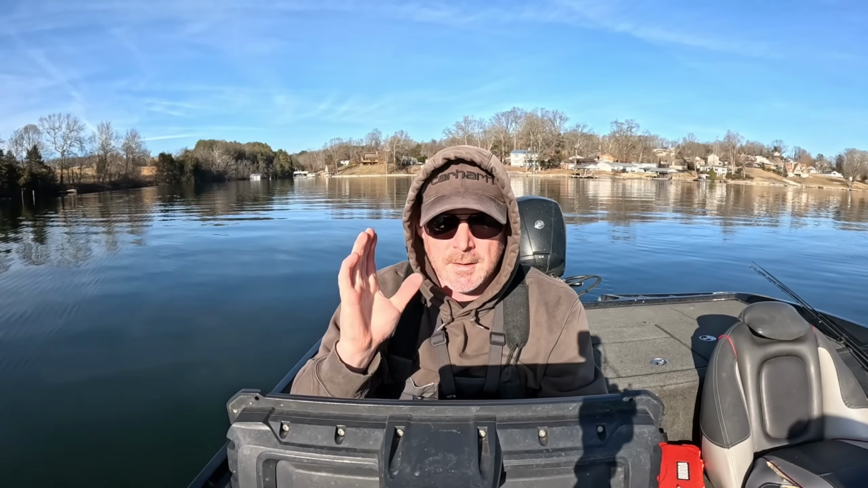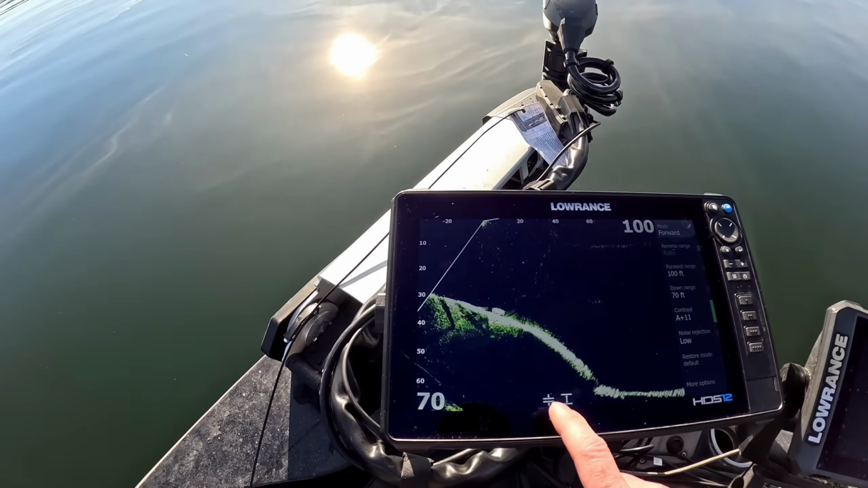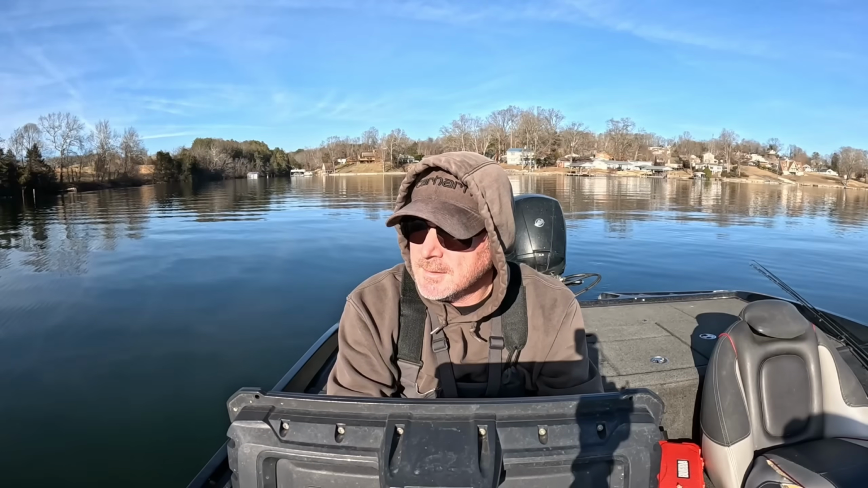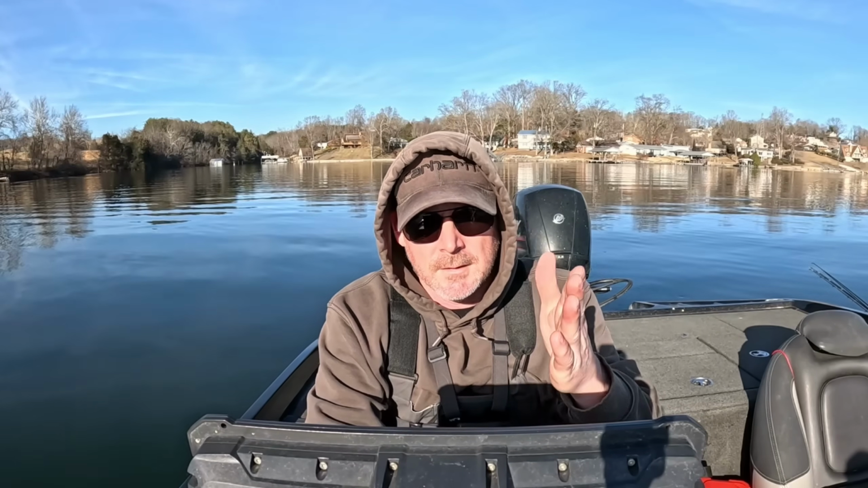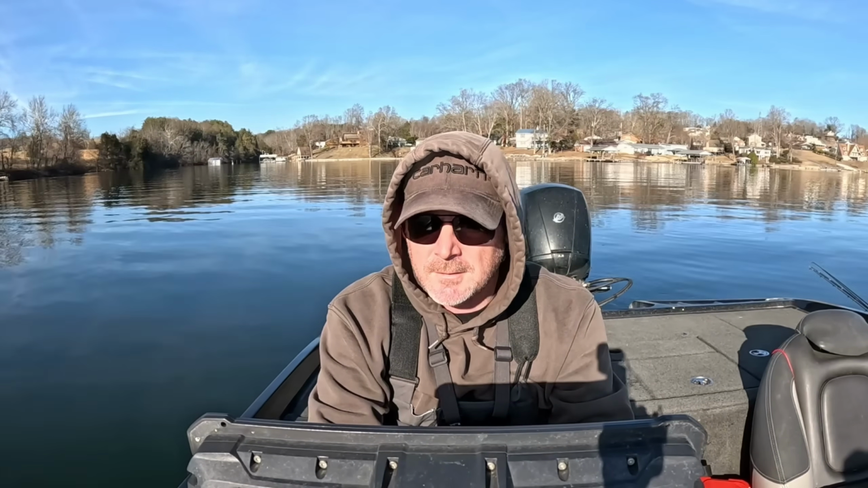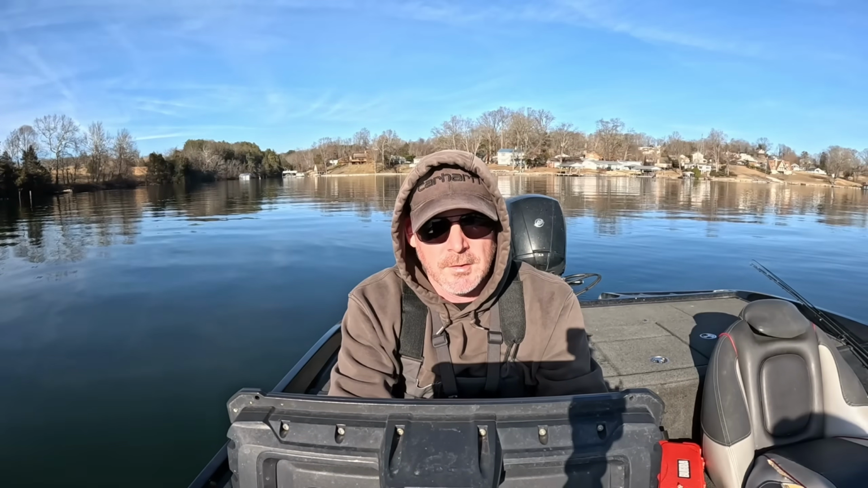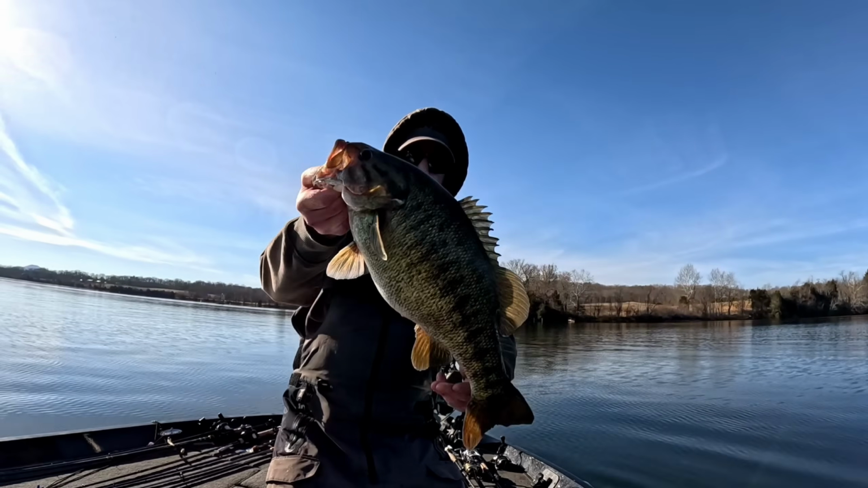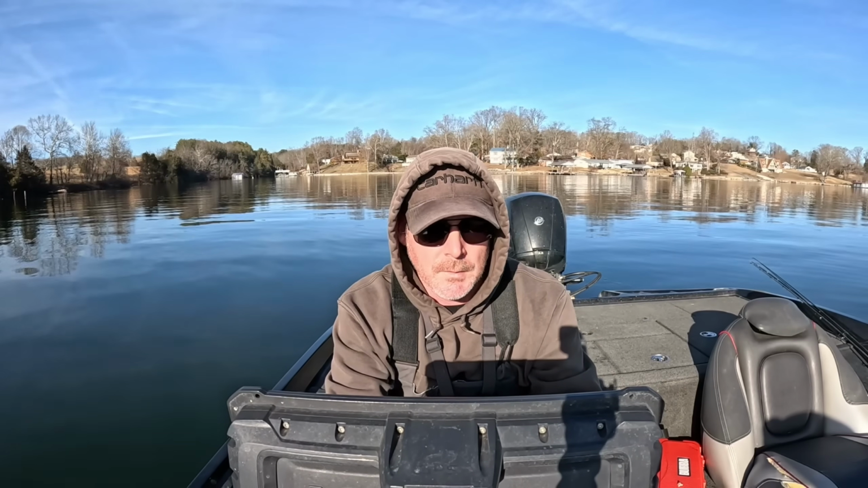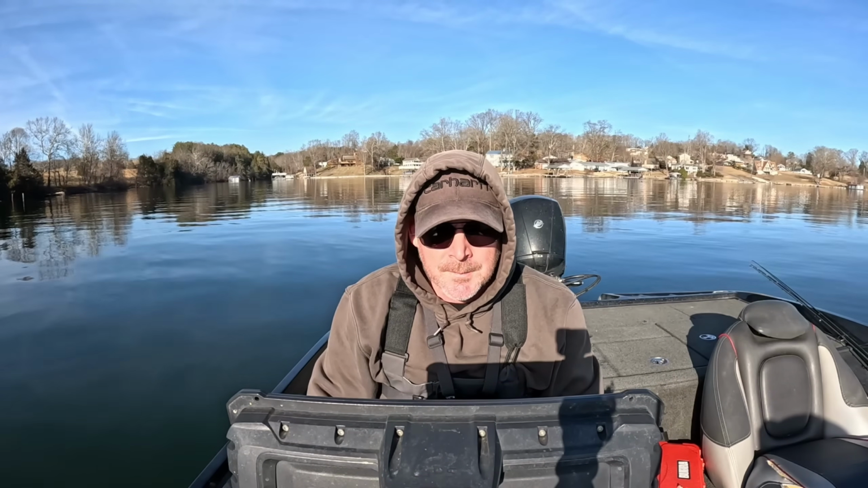And the bass are in a full-blown, stuck to the bottom winter pattern. They're really hard to find. And I'm gonna tell you guys what I do in the wintertime to find those bass when you can't see them up floating around. And I'll also try to show you how to catch a big bass. This is a really good time of year to catch your biggest bass of the year or your life, or just catch huge bass in general.